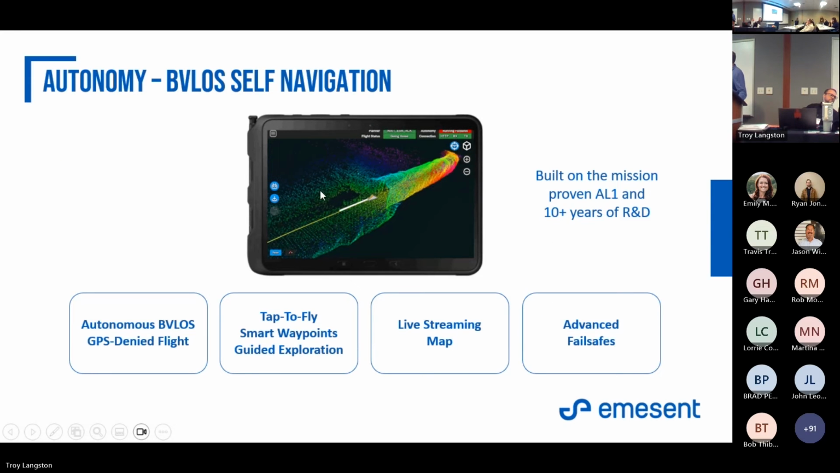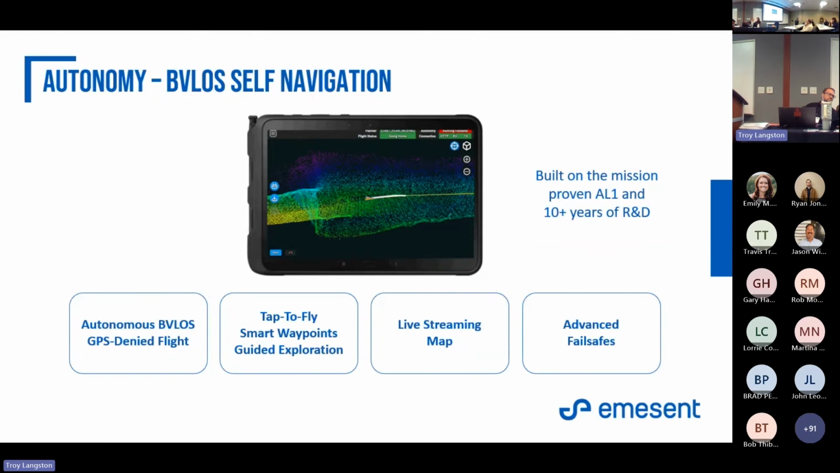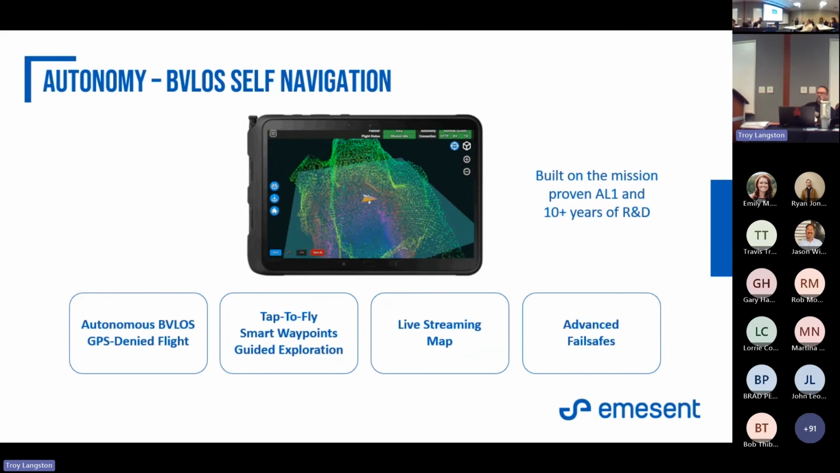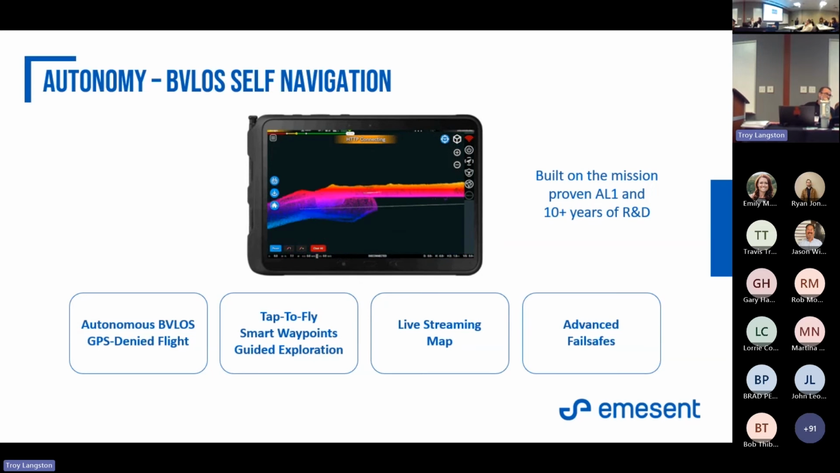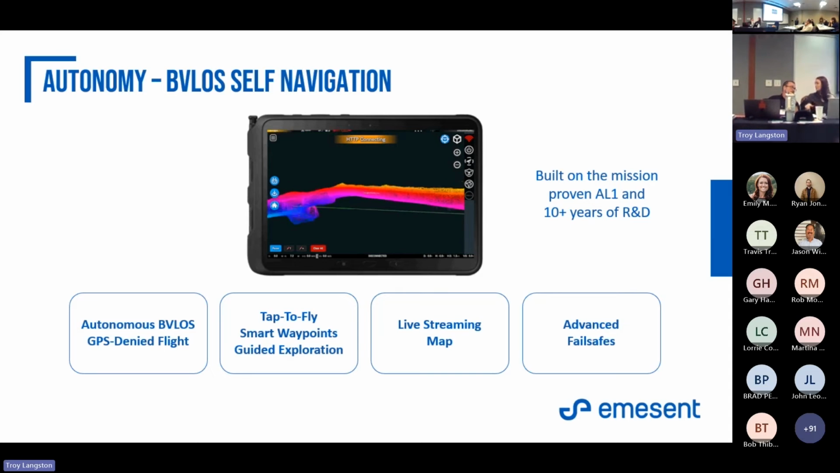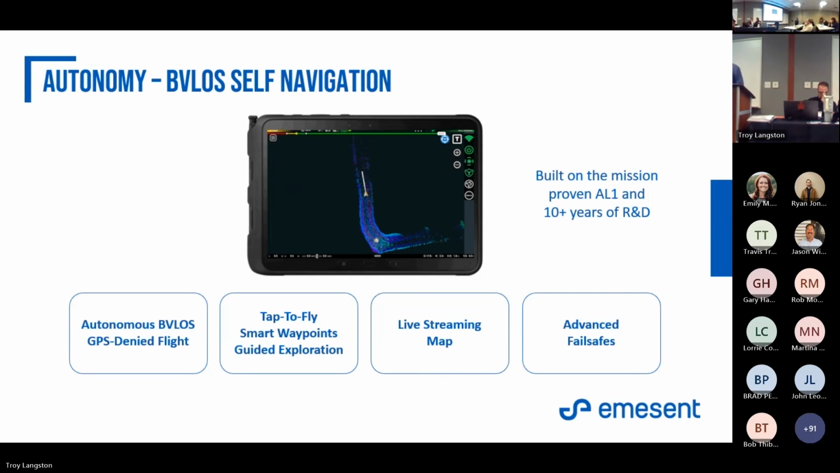All right, so this is what autonomy looks like. Right here, we're utilizing the tablet, and essentially we just hit tap to fly. I go see around this little hump. That's where we started off. We had no idea what was in this tunnel, so all we did is set a waypoint off in the distance. Started up here, set the waypoint there, pushed the button, and it starts ignition on its own.